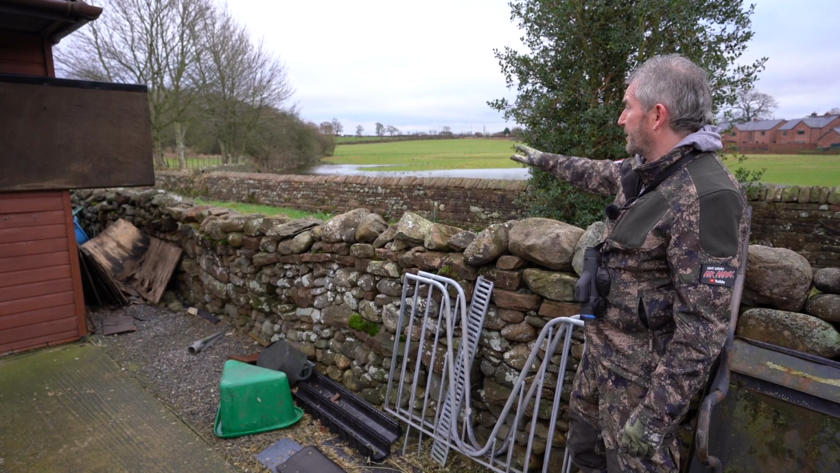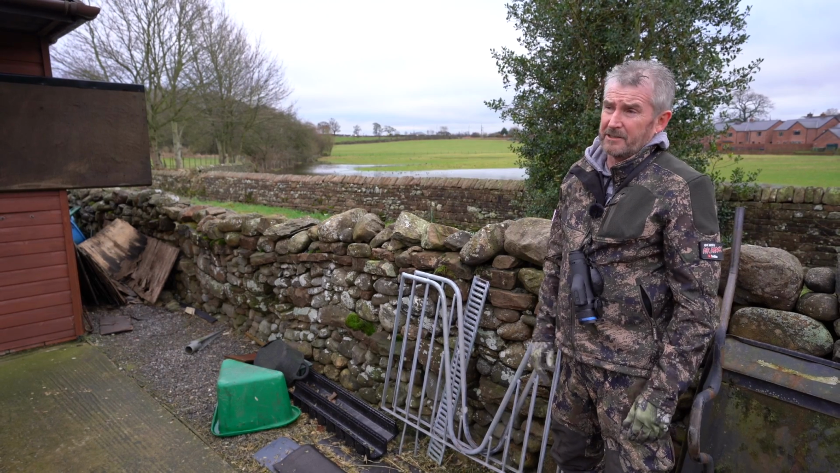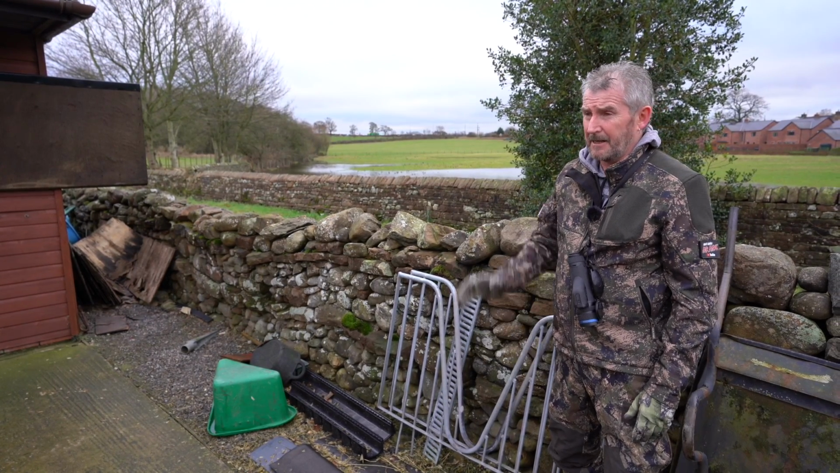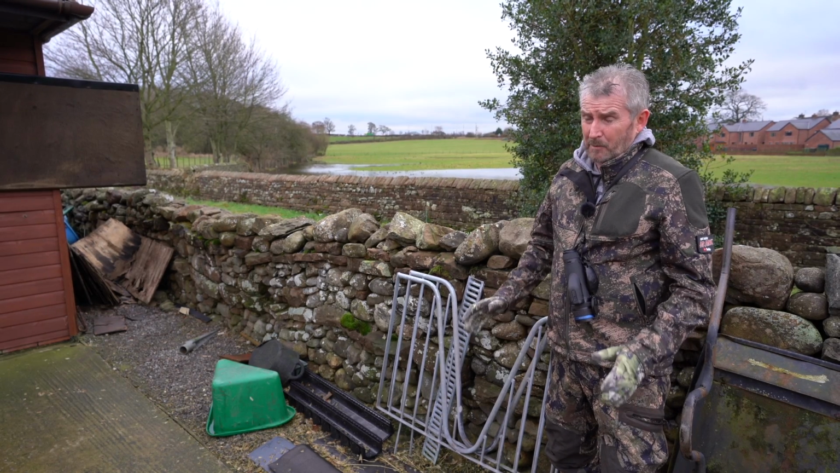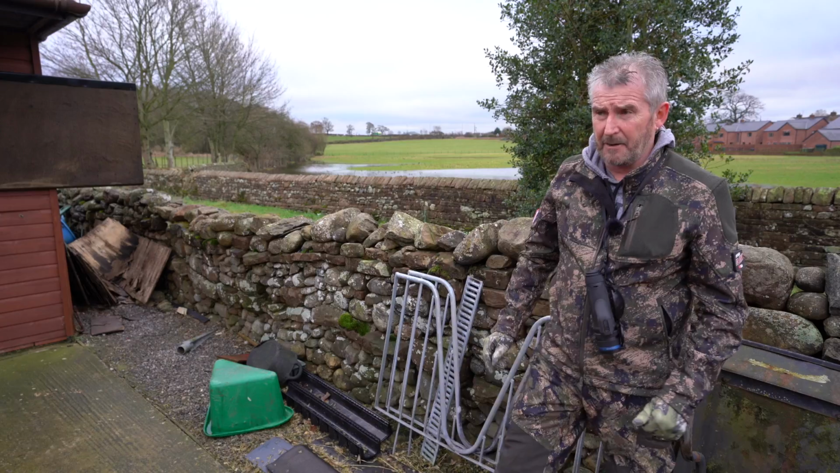So, like I say, you can see the amount of rain we've had recently, just for this little bit of flooding here. We're heading this way, and we're going to check out the fields and see what's out there, and see if we can actually spot this myxi rabbit during the daytime. But we'll be back tonight, and I think it'll be tonight when we get it. So we're going to start heading that way right now.